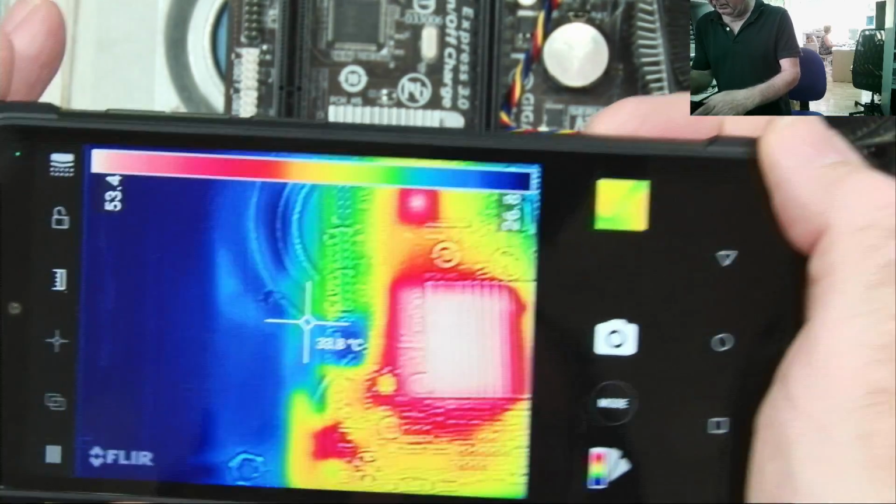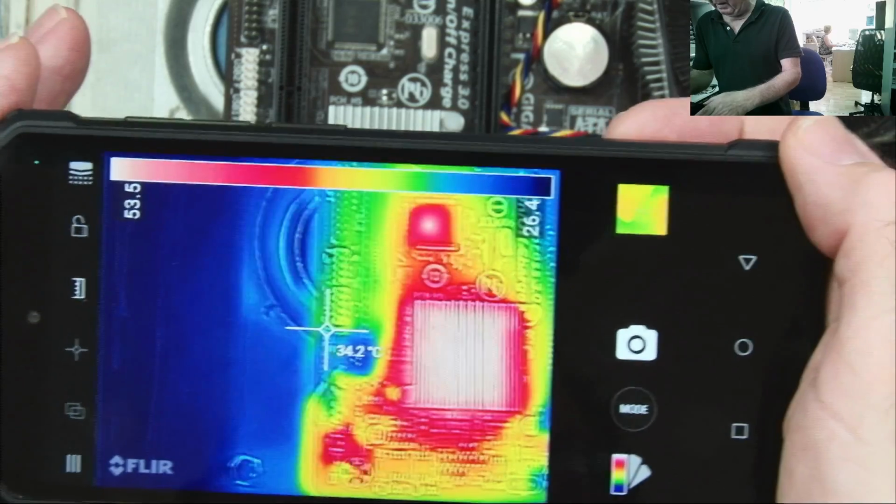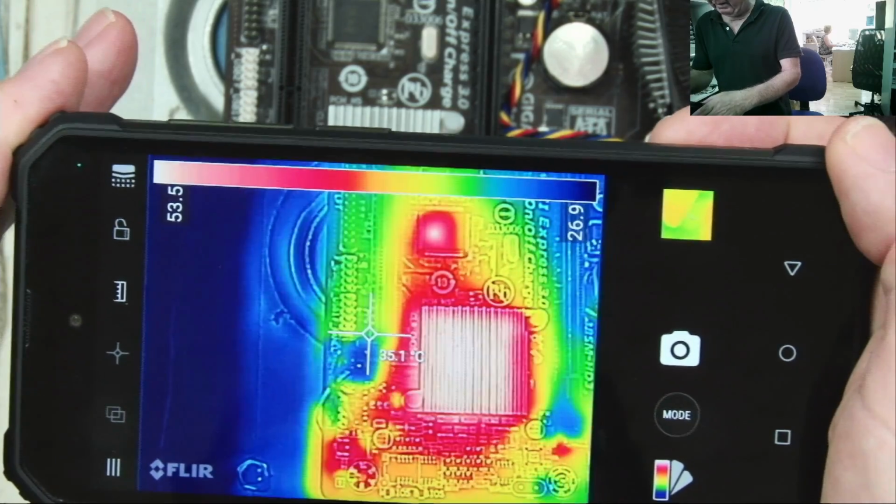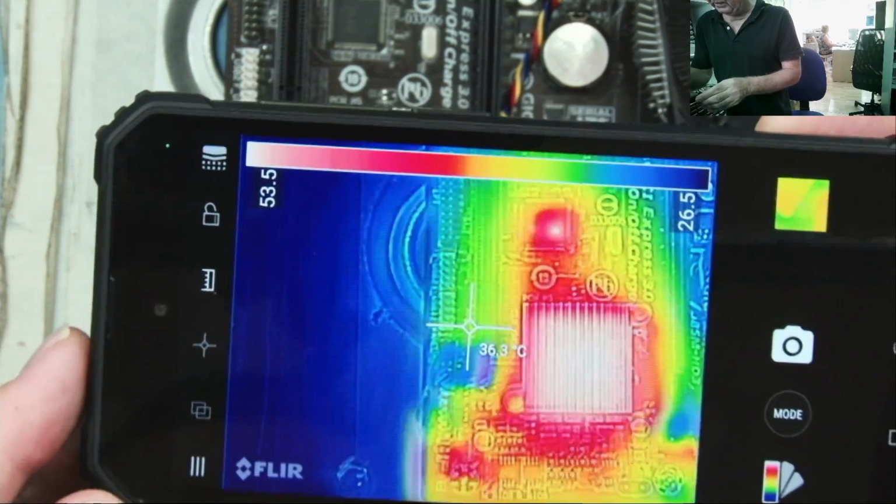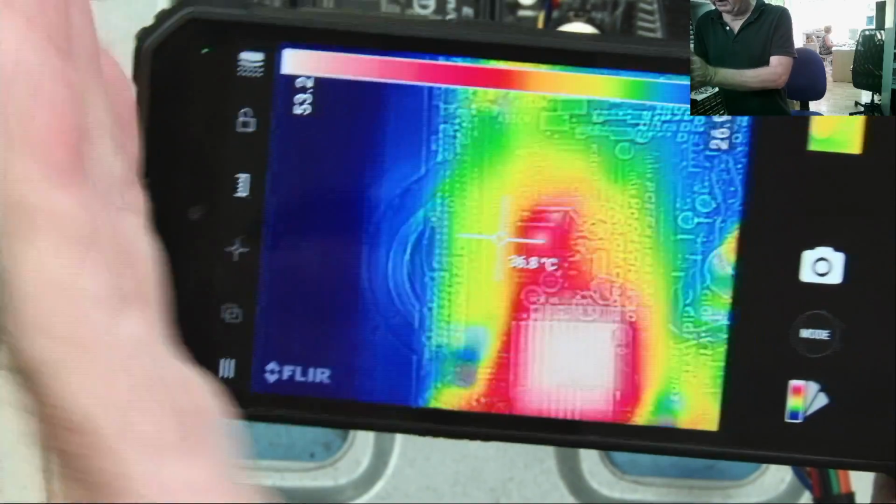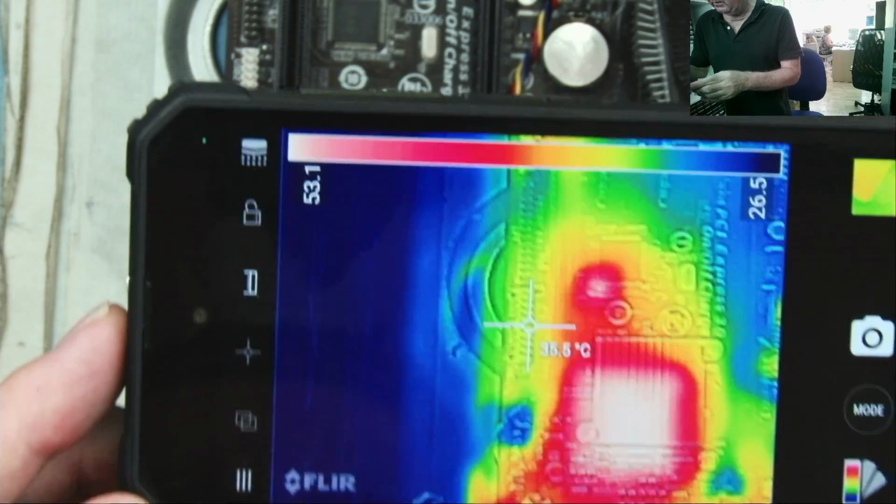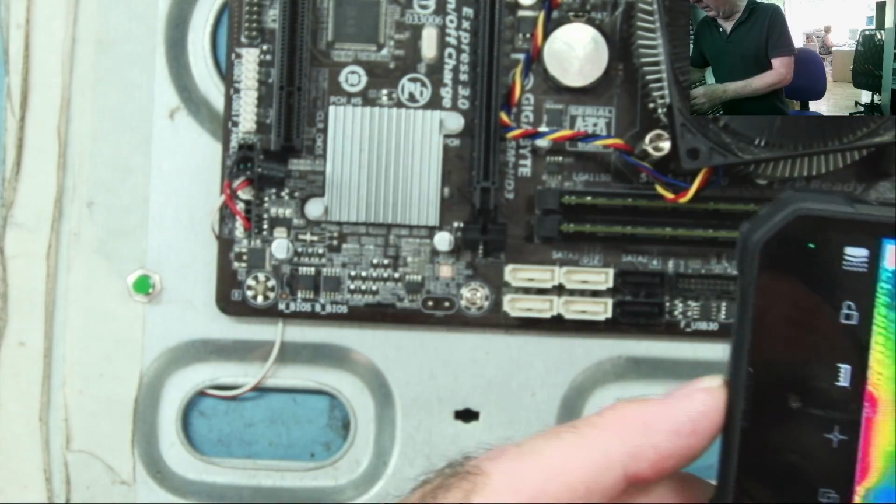Yeah, you can see there. So that's how you actually align the two images together, and once you know that little trick, it works fine. I could move it a little bit sideways from there, but you see the principle, so it's not a problem. The other slider actually allows you to rotate the image. So we now have the thermal camera working.